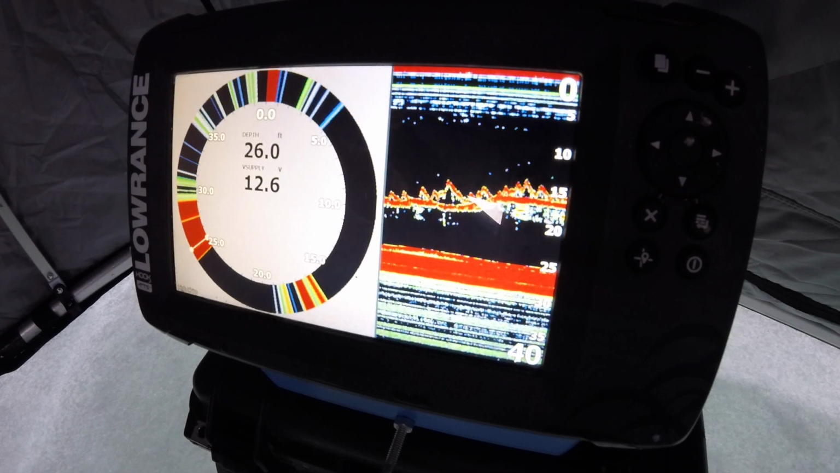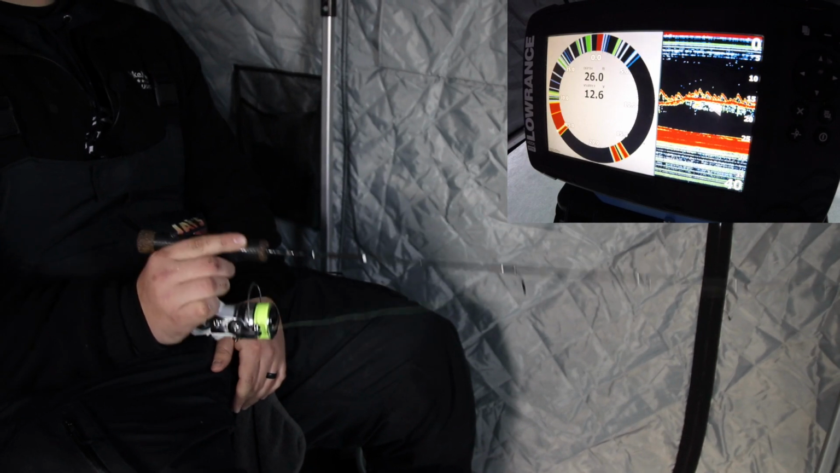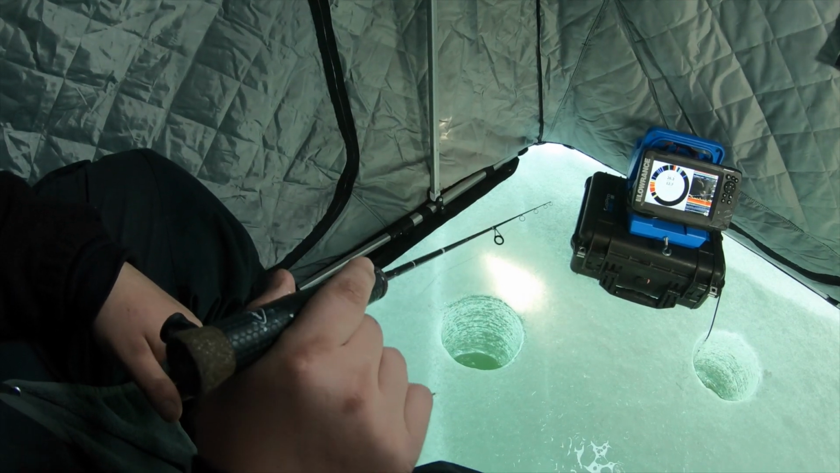Oh, he just stopped. Keep it right in front of him. Maybe get him to bite. You want to keep working that fish up in the water column. The further that fish comes up, the better chance you have of that fish actually biting. But when you bang the bottom, you're actually kicking the sediment up, and that's what these fish are keen on. You see that sediment kick up, they're going to come in and investigate.